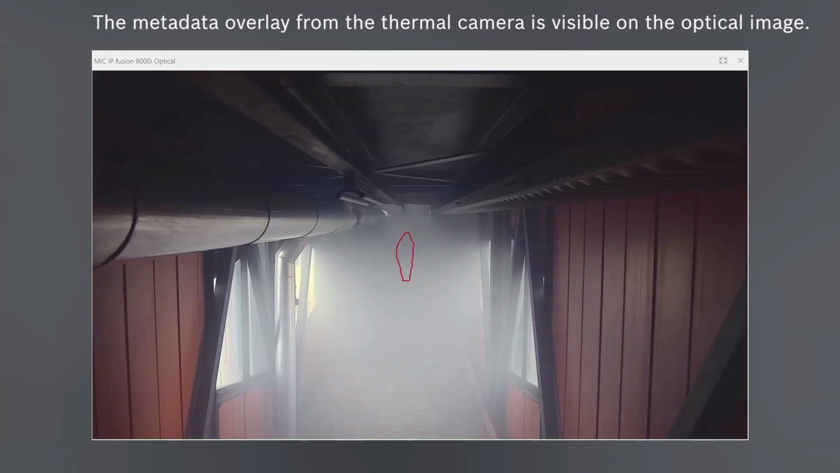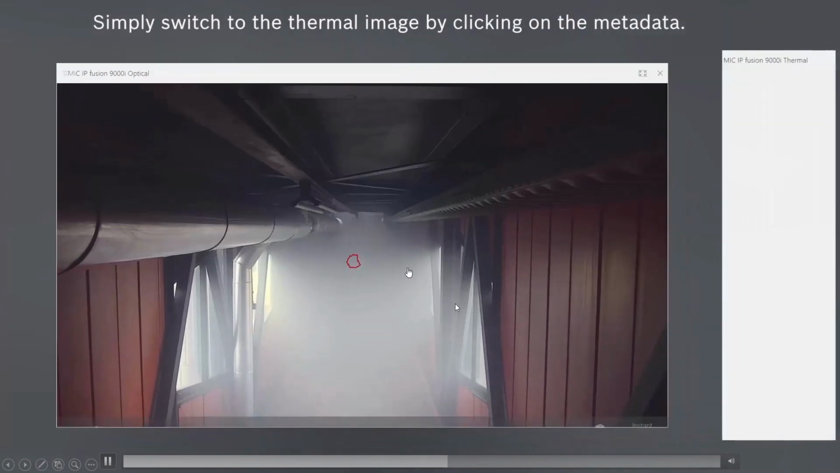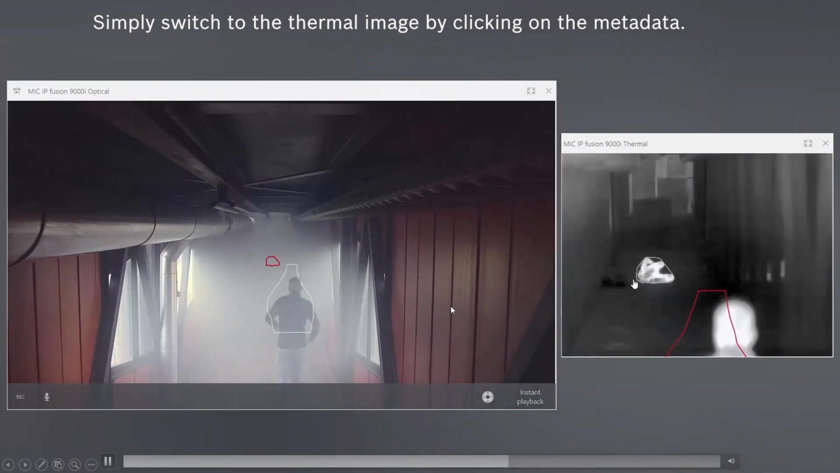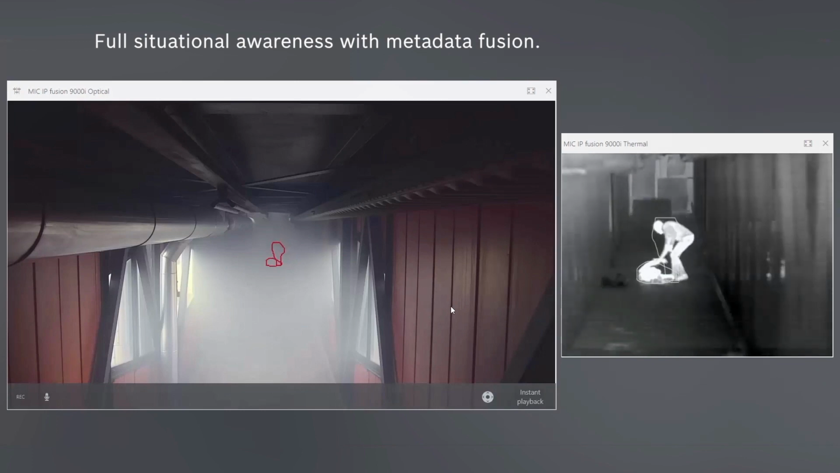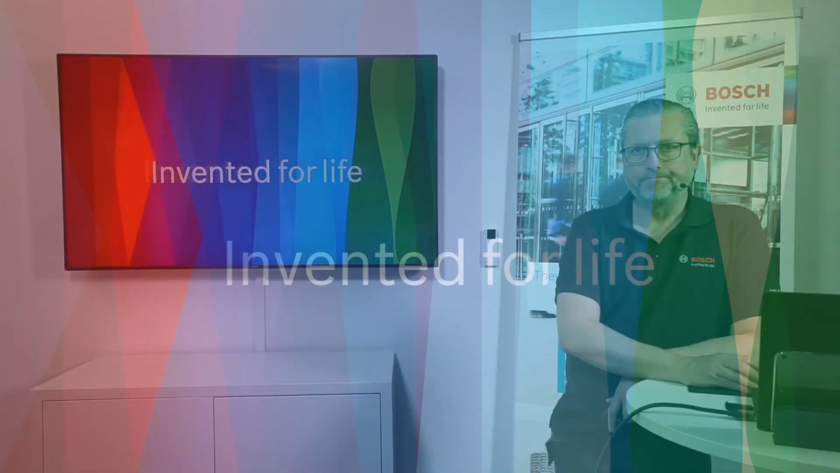Confusing? I will show you even further how it looks like so you can understand. This red thing is the metadata from the optical one. And here you can see in the thermal one that the camera has detected that the person is down on the floor. So you can see that the two different overlays from the different algorithms are shown at the same time. So you can use this information to view it at the same time in your video management system or in your software that you're using.